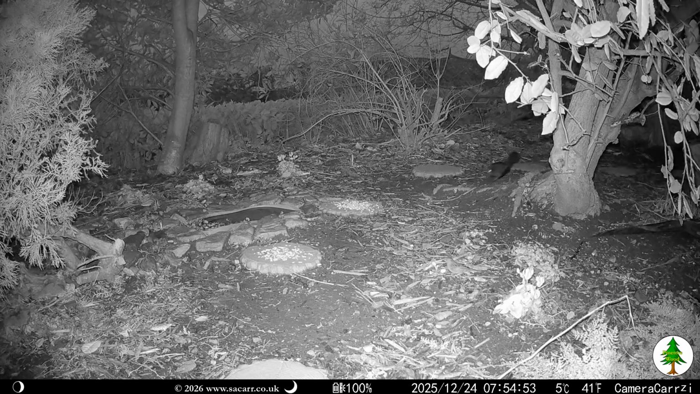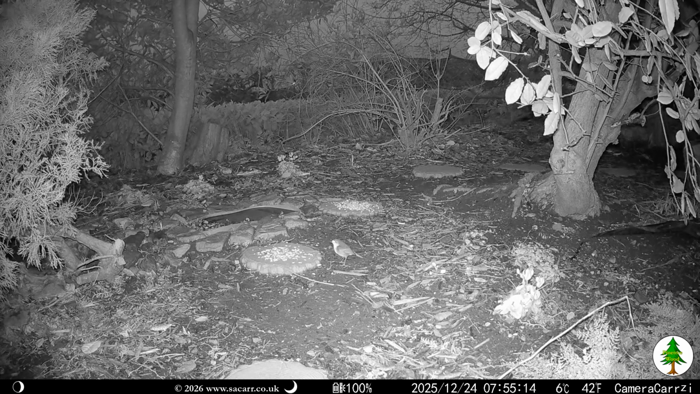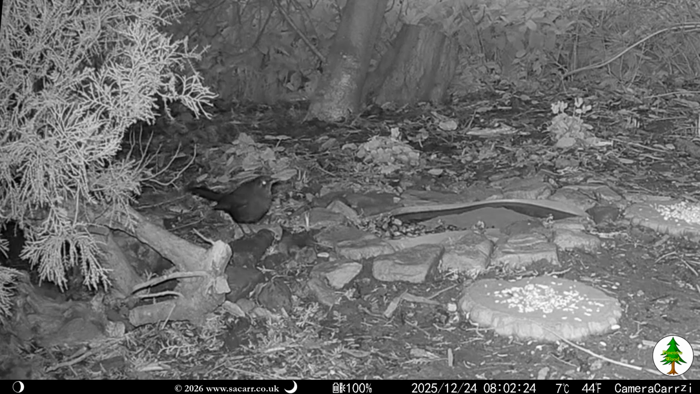It was dawn before the camera caught anything else. A dunnock followed by a blackbird which chased it off. A robin was next, still in the pre-dawn light. The robin was then chased away by the blackbird. The blackbird was finally left alone just after 8 a.m.